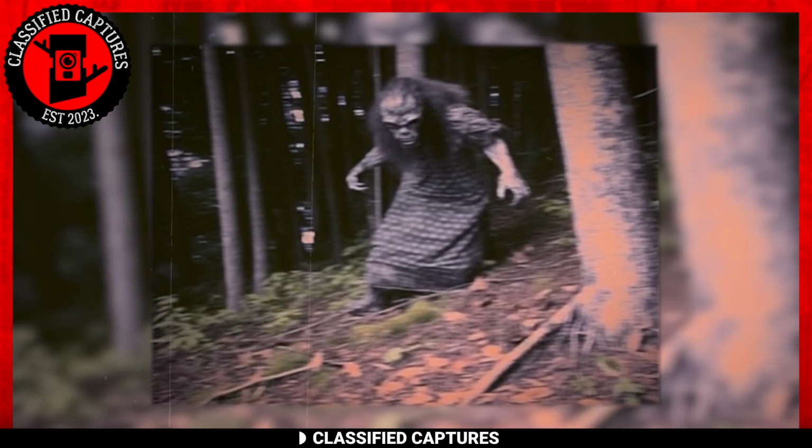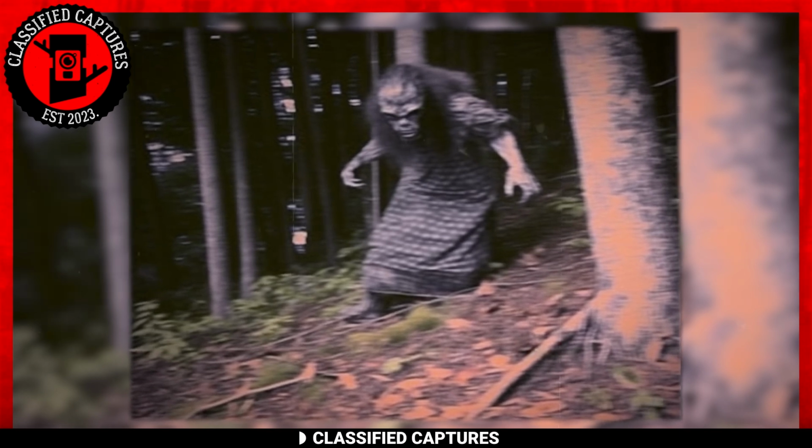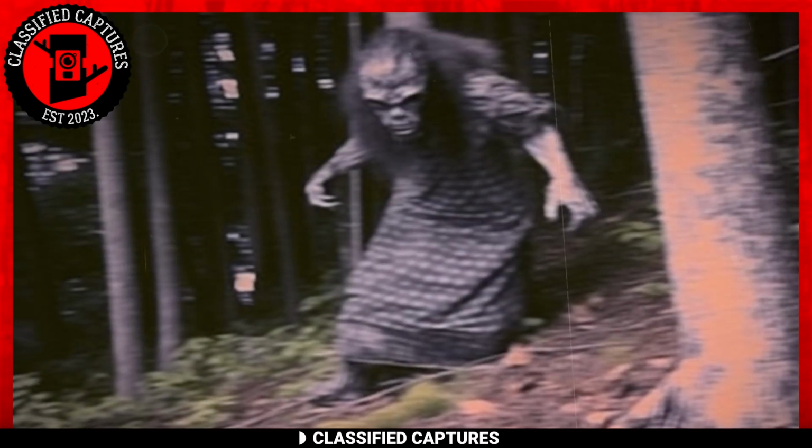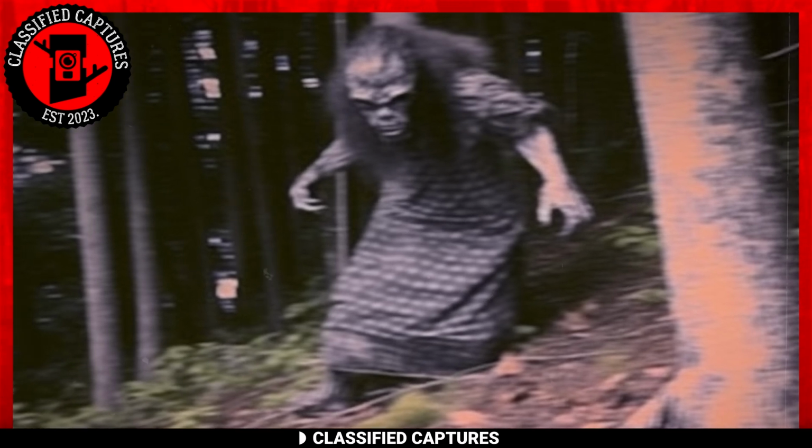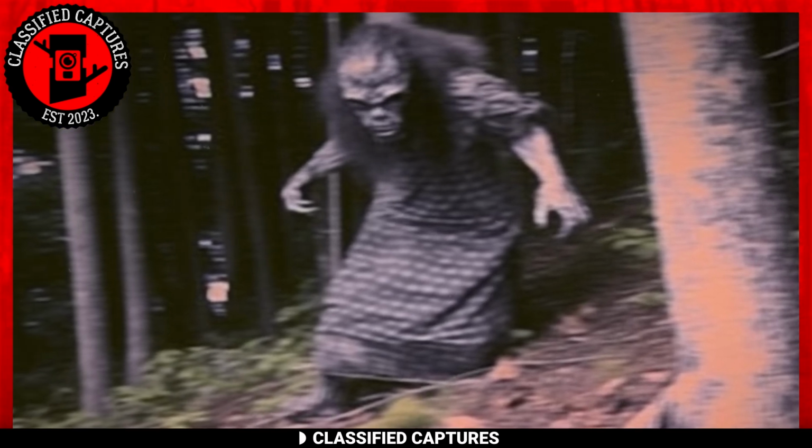Who, or should I say what, is that? This creature was captured on a trail cam and the uploader didn't know what to make of it. It's a humanoid who stands about 6 feet tall but is wearing a dress. It has long black hair and looks somewhat like an ape in that dress. The arms are hairless and have what looks like veins popping out. And the face, oh my goodness, that's hideous. Not sure I've called any creature hideous, but that one scares me.